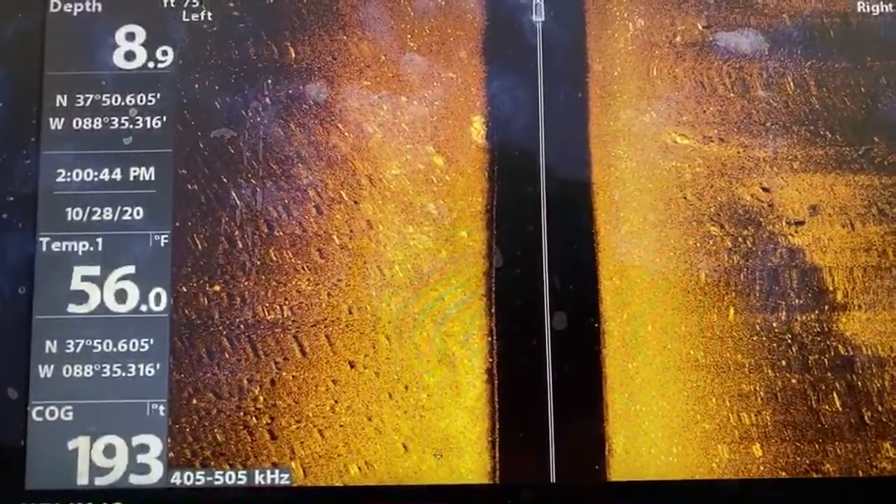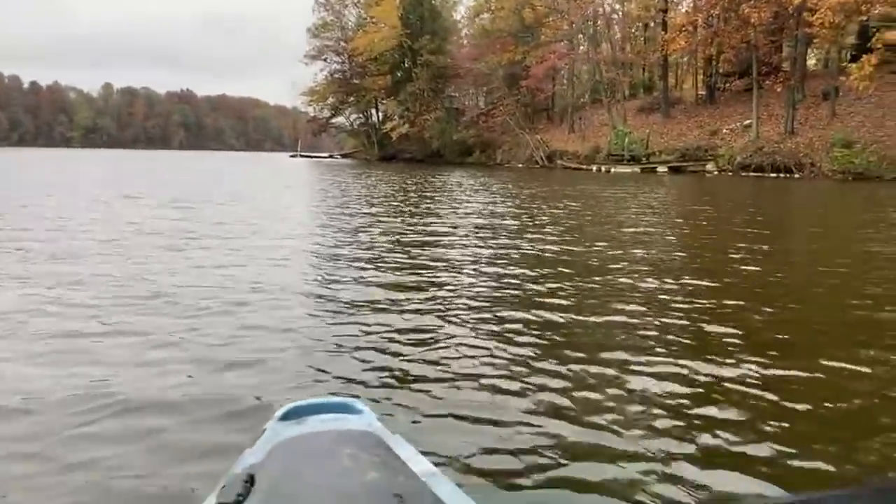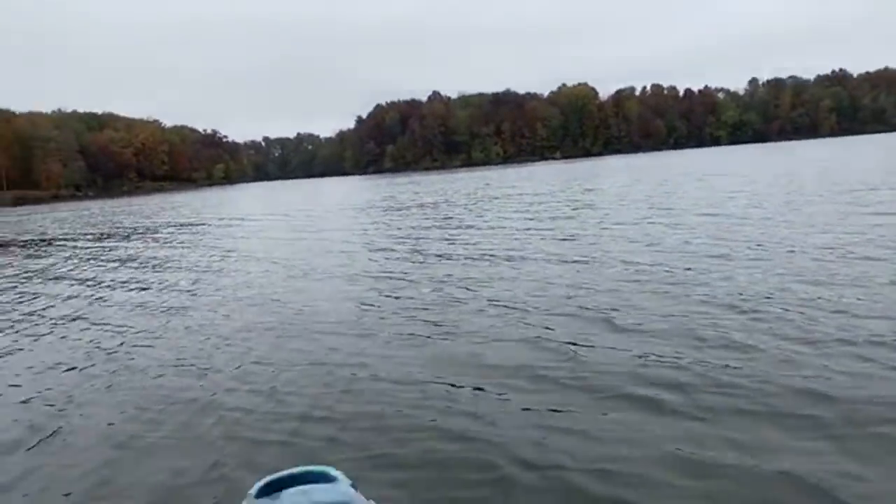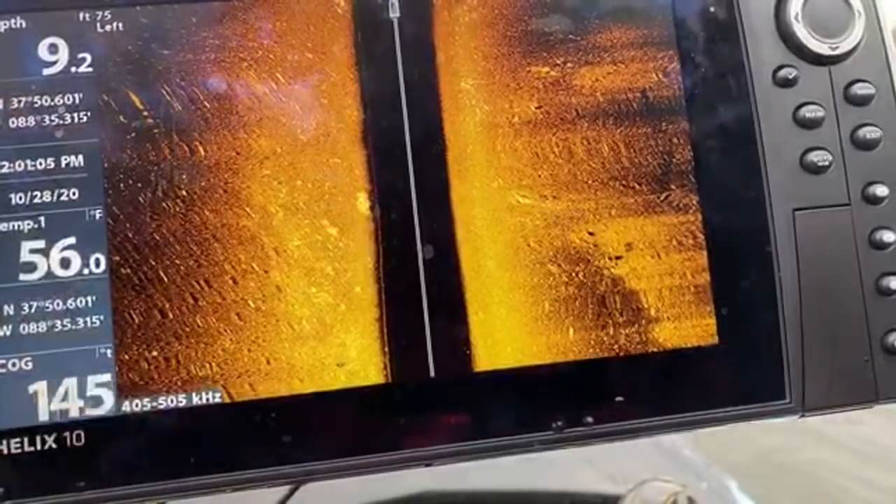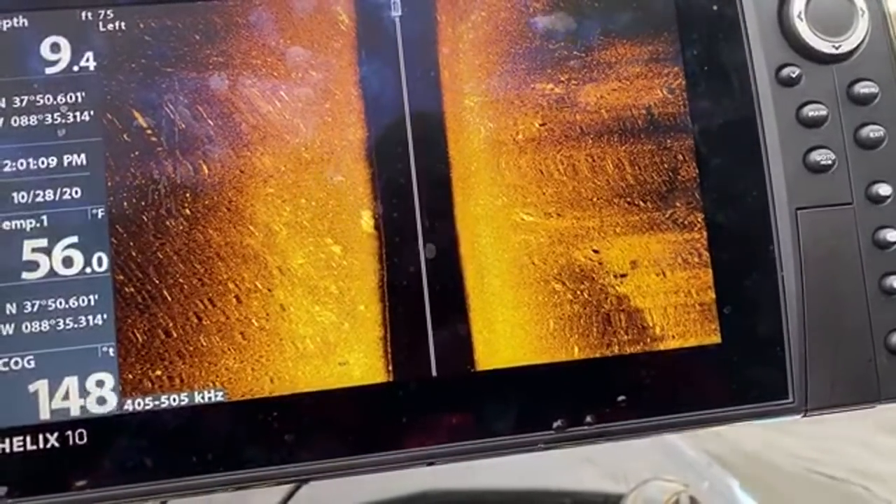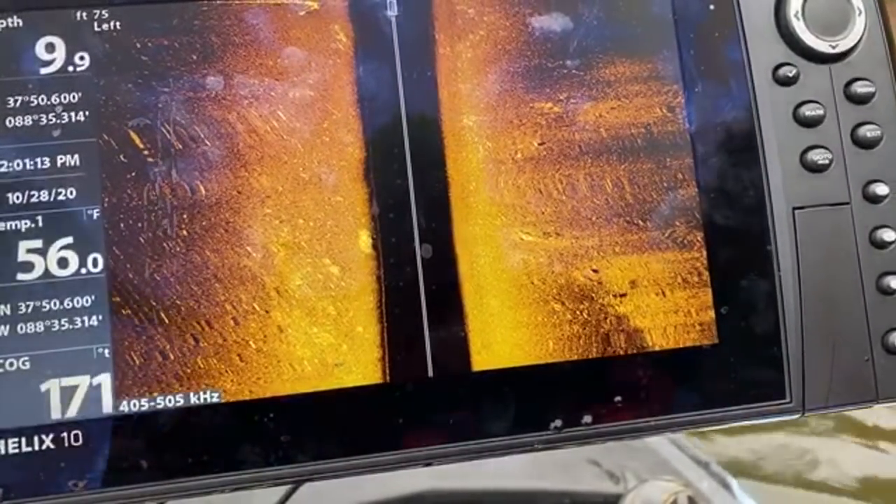So right now we're just scanning this area. I'll show you a little bit of the area that we're scanning. Hopefully nobody's outside. There on the left. All right, let me look. I don't see anything on the left. This little mark right here is just an anomaly in the water, like sand or gravelly.